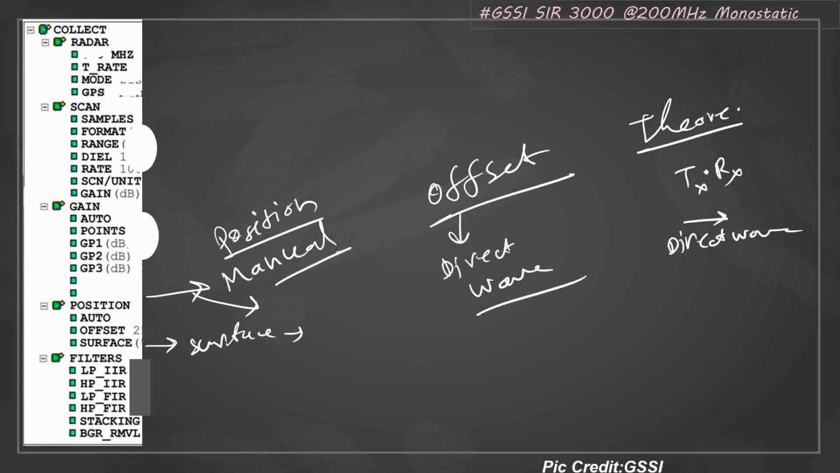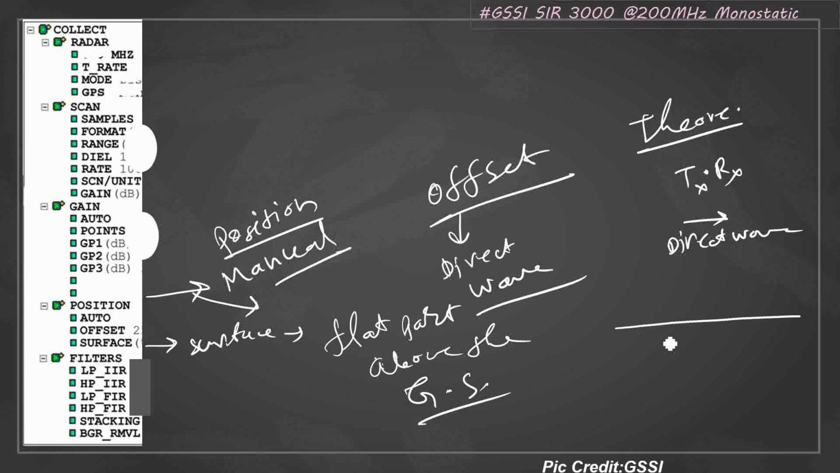It's a useful display option, and this allows you to visually cut out the flat part above the ground surface. So first you will have a direct wave, high amplitude, then you will have a surface wave. This is the direct wave, or air wave, and this is the surface wave. Now by changing the surface, you will have a cursor like this. I'll suggest you put this cursor just above the direct wave so that you can have the actual data.